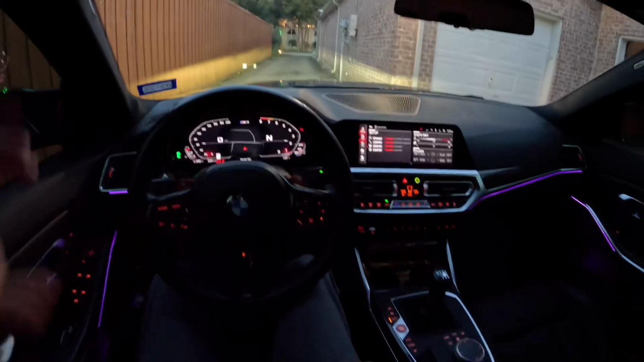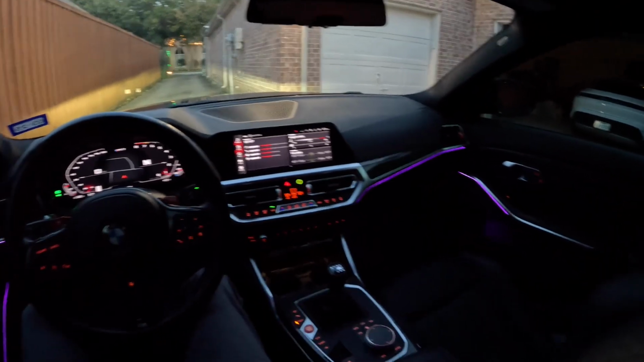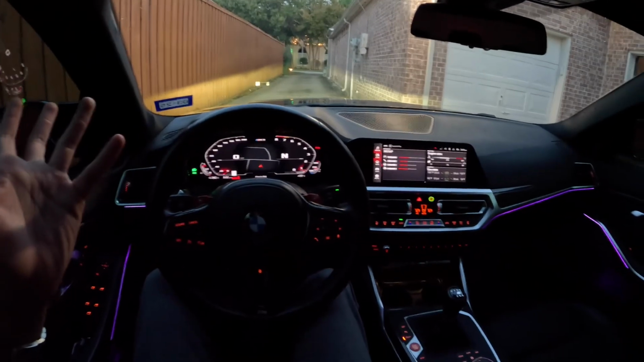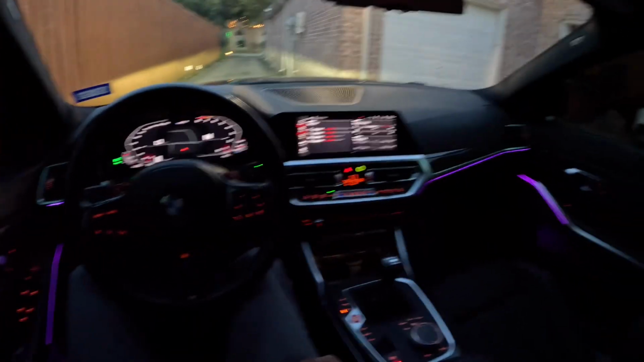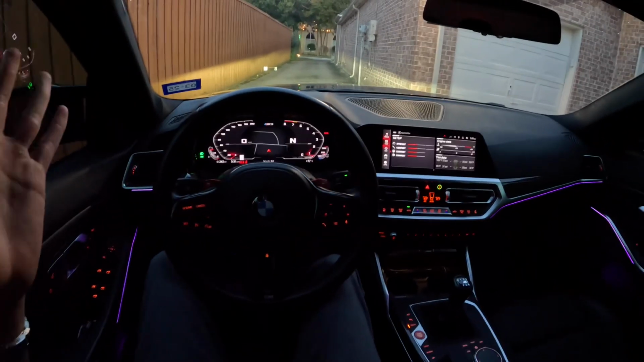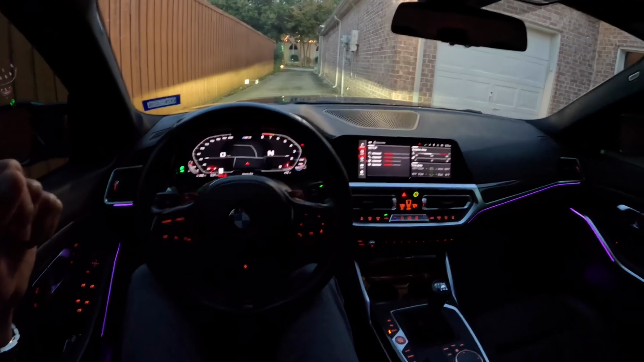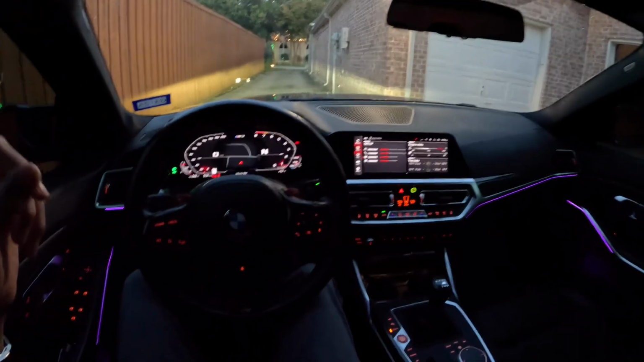It's really hard to explain how cool it is to be able to drive a manual M3 with this kind of power. It has almost 500 horsepower. It's stock and it's still so incredibly powerful. I think BMW nailed this generation of the M3 in terms of performance and everything, and it's an amazing vehicle.